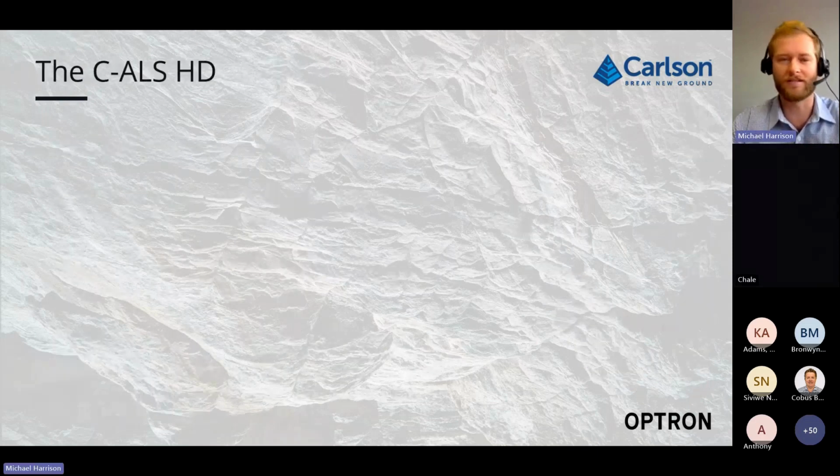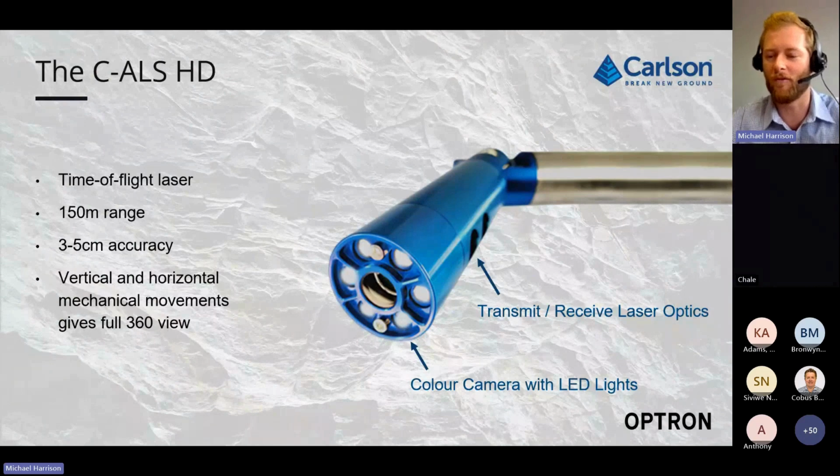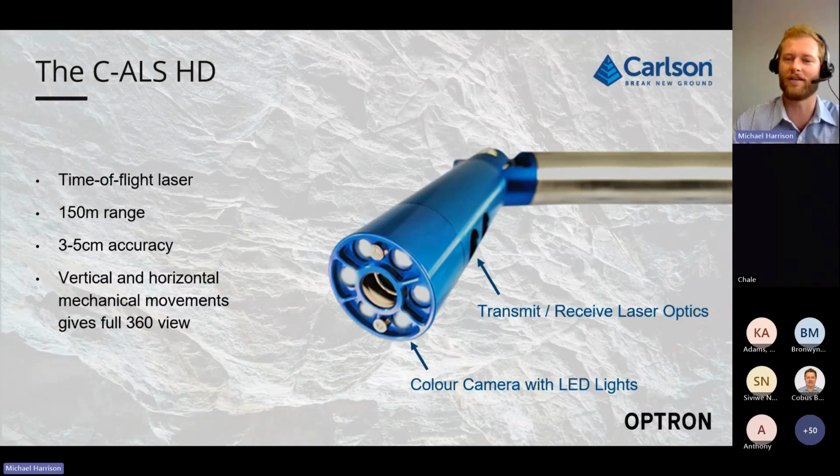So we're going to talk about the CALS HD. Here is a close-up photo of the front of the HD. It works off a time of flight laser. So obviously you get the time of flight and the phase shift laser. This is a time of flight laser. It's got a range of about 150 meters, 3 to 5 centimeter accuracy. So not the most accurate laser, but it can get into places that no other laser can.